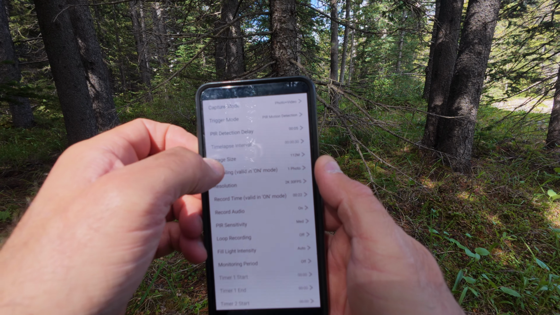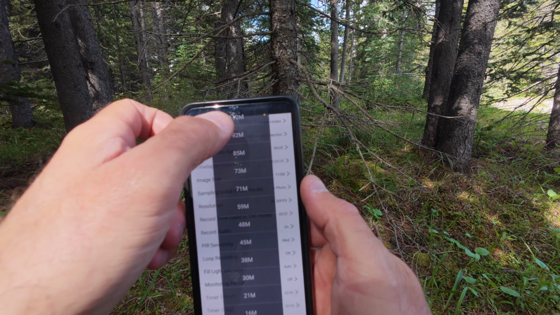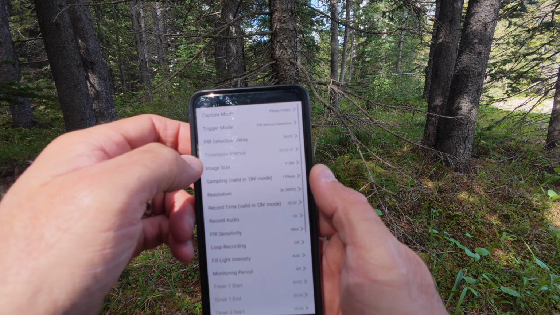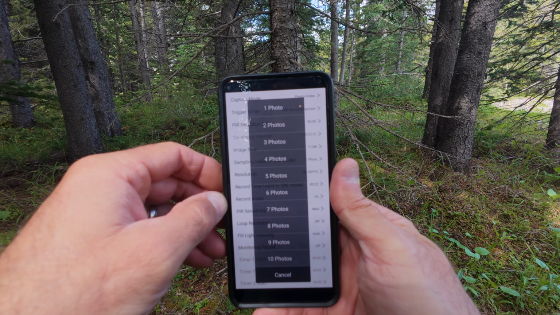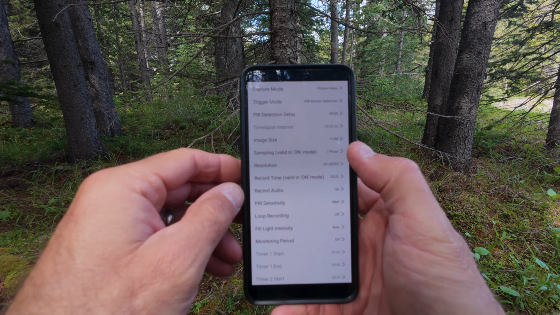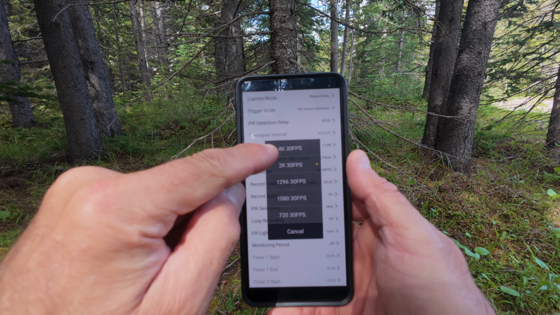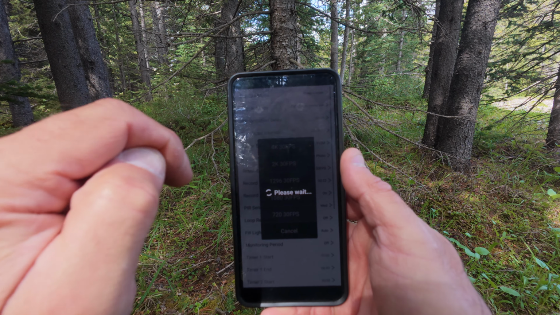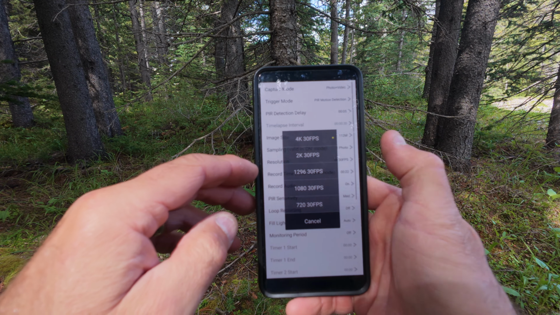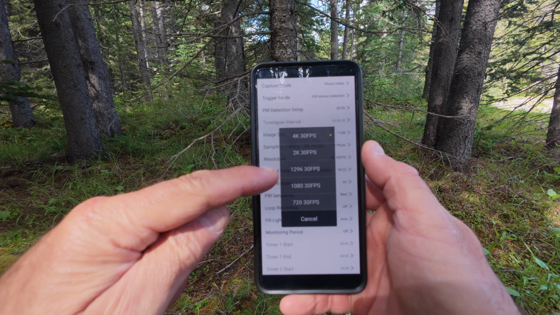Now the image size, I have it on a maximum, which is 112 megapixels. I have it set to take only one photo, and after that it goes into the video mode. Now the resolution here, that's what I have not set correctly. I want to change that to 4K 30 frames per second. And just to go over, there are other options. There's 2K 30 frames per second.